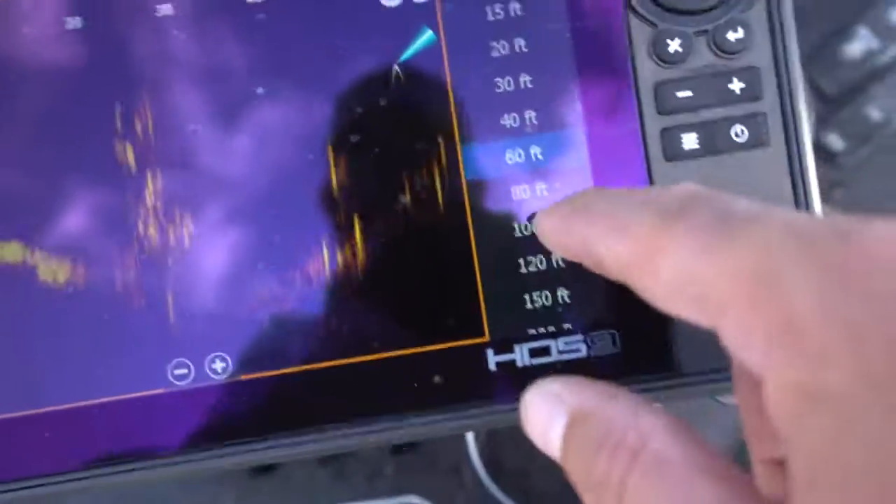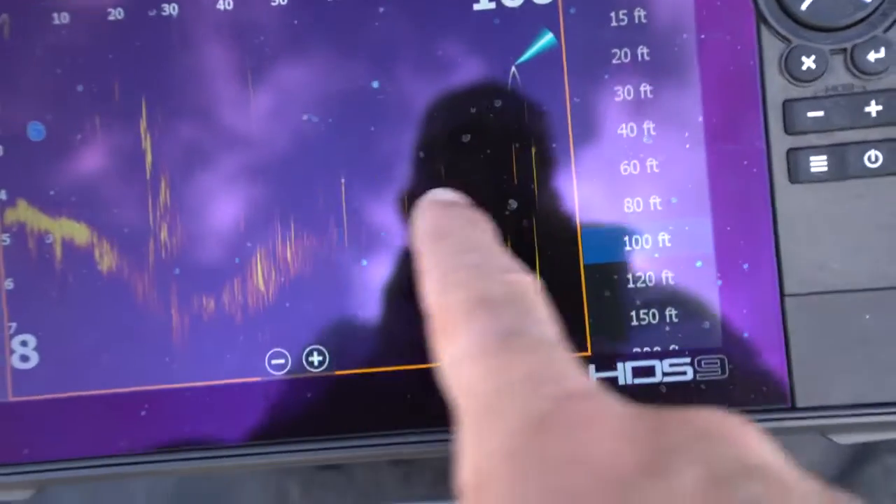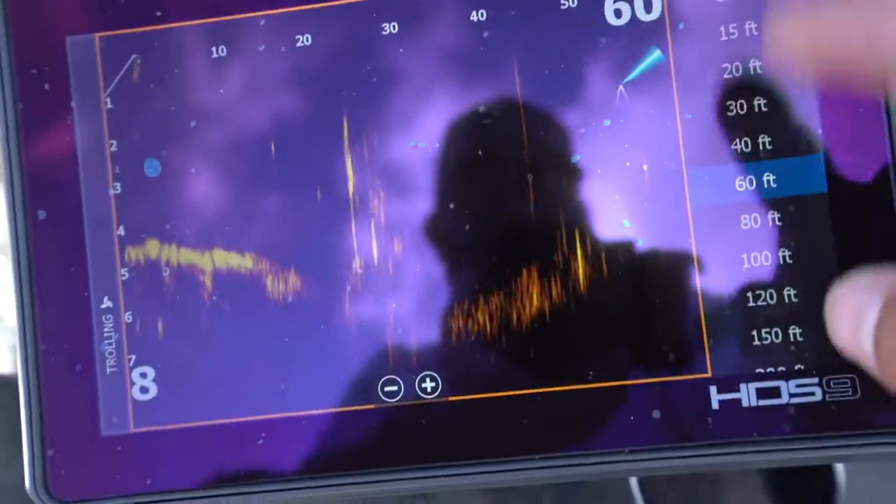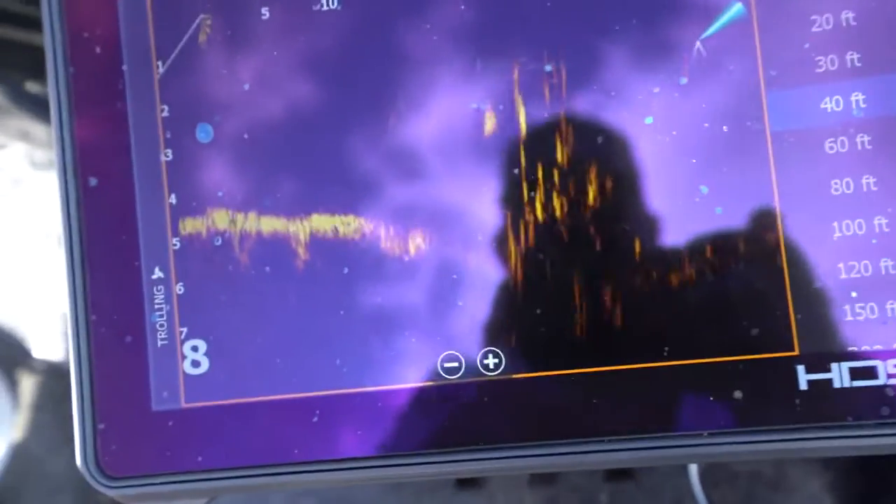All you gotta do is go here, and then you can put it out to 100. Heck, you can put it out, and you can see how the further out you go, the less image you get, right? 80, see how my image is breaking up out there? But at 60, I've got a pretty good image. Now that can be changed through your contrast settings. I'll show you how to do that in a minute. But I usually run it on about 60 feet. If I'm close to something and I really want a good picture, I'll knock it down to 40.